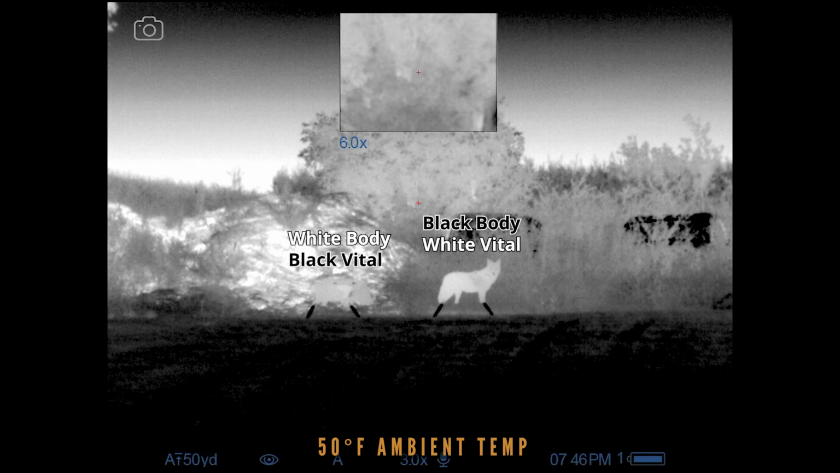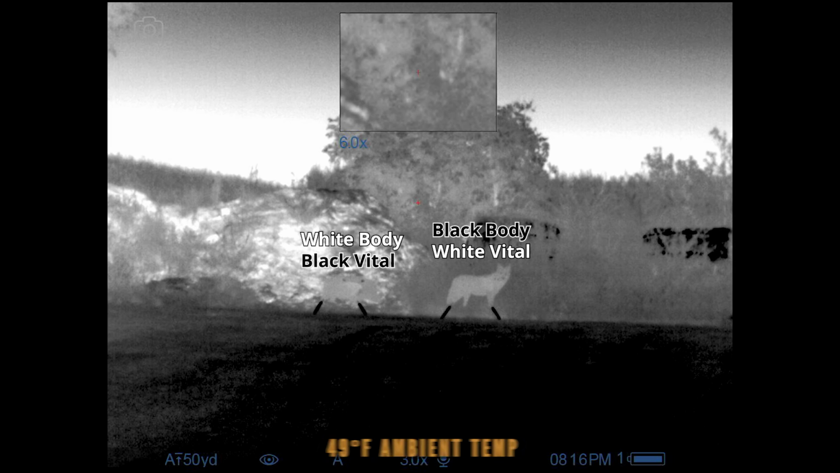Here we are at 7:46, so about half hour later, you can definitely see how things have cooled down a bit. The coyote is no longer glowing, and your definition between the vital and the body is not nearly as great, but you can still see it there. The hog, on the other hand, is starting to stand out a little bit more from the warm pile behind it. Pretty similar definition at this point between the vital and the body.